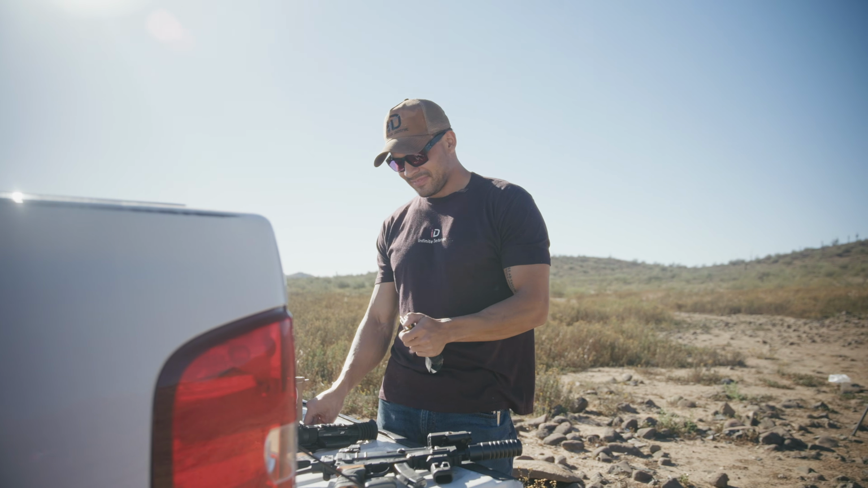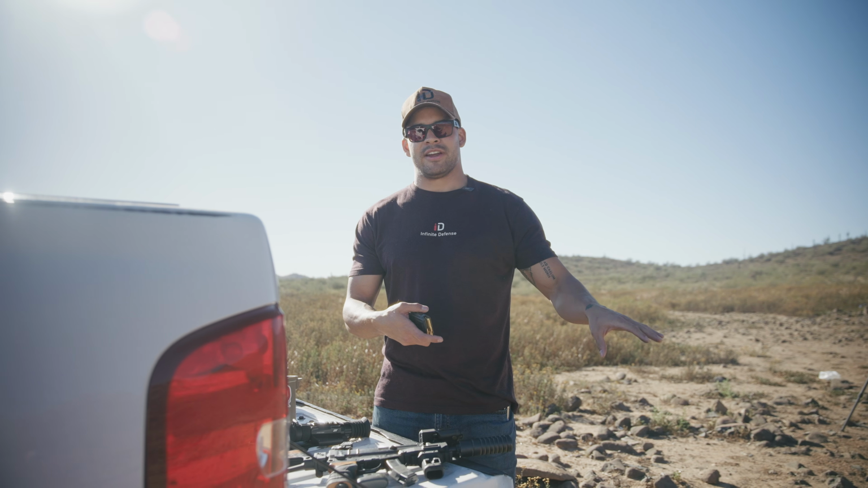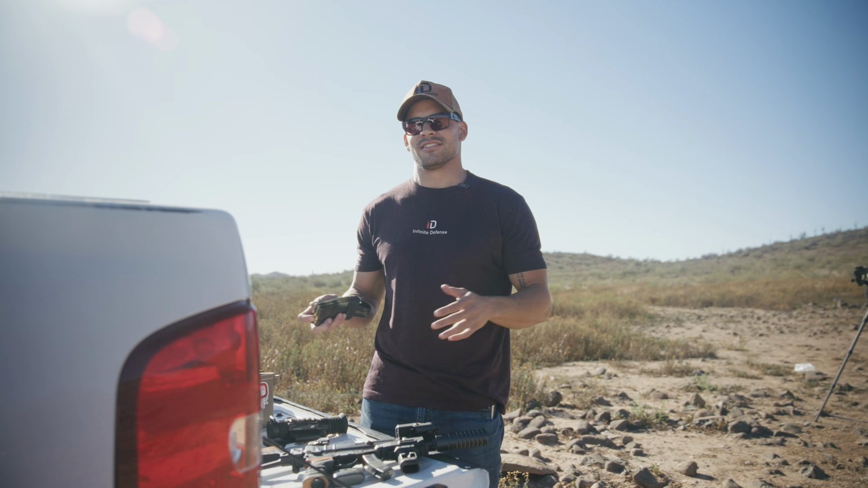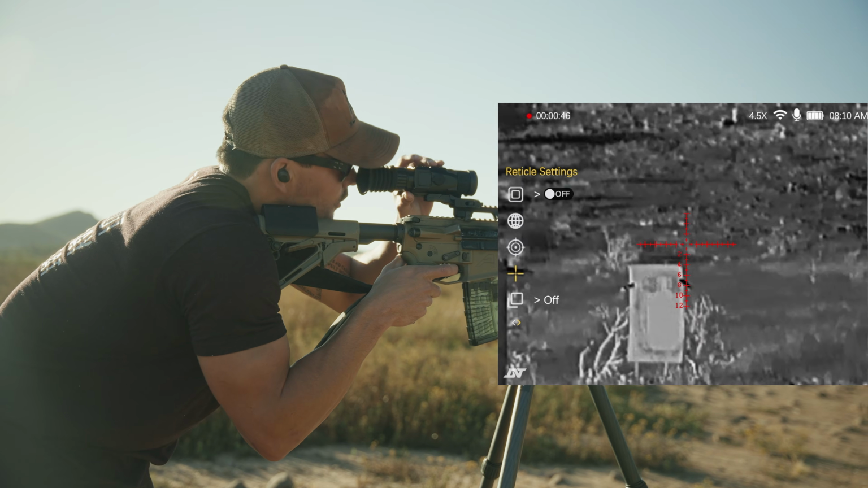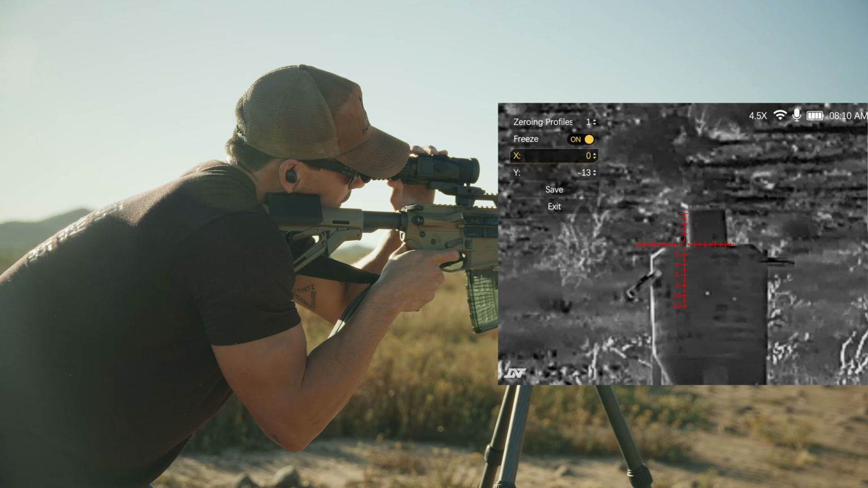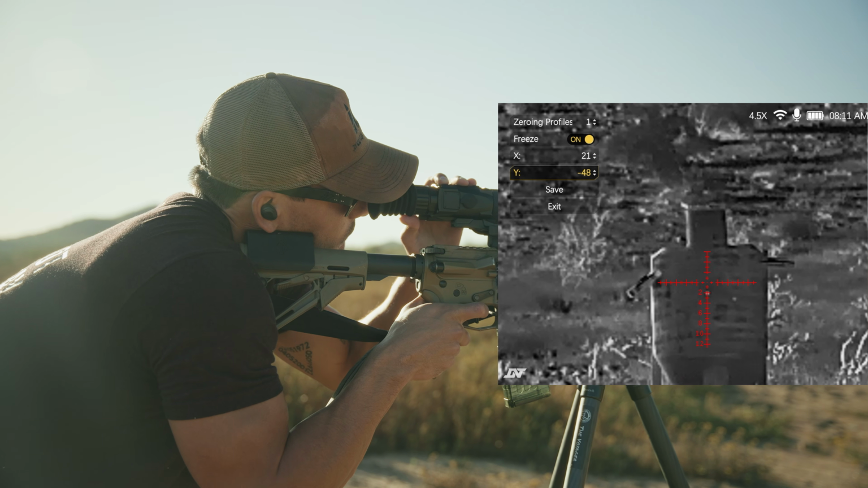But we're going to go ahead and throw this on my rifle. We already sighted it in earlier, but we can go ahead and cut to that film right now just to show you exactly how easy it is to sight these guys in. It's literally a one-shot sight-in process. The cool part is you can go into the settings, go to reticle zeroing, and then aim where you just aimed. You can freeze the screen and quite literally just move the reticle to where you hit. That's pretty crazy.